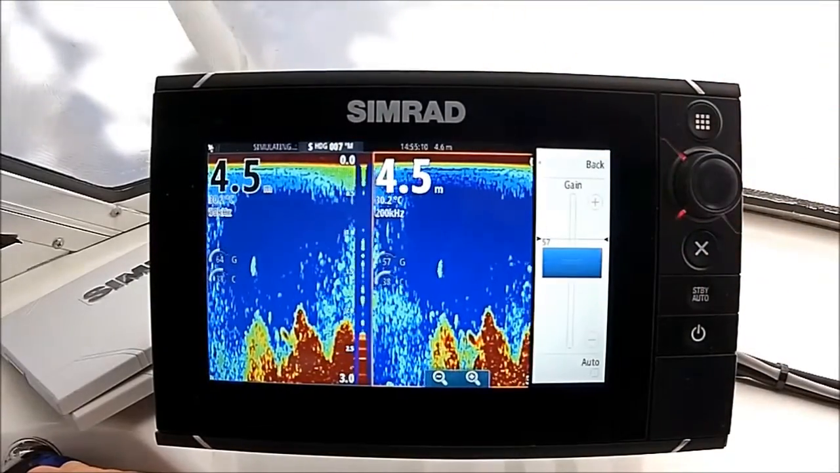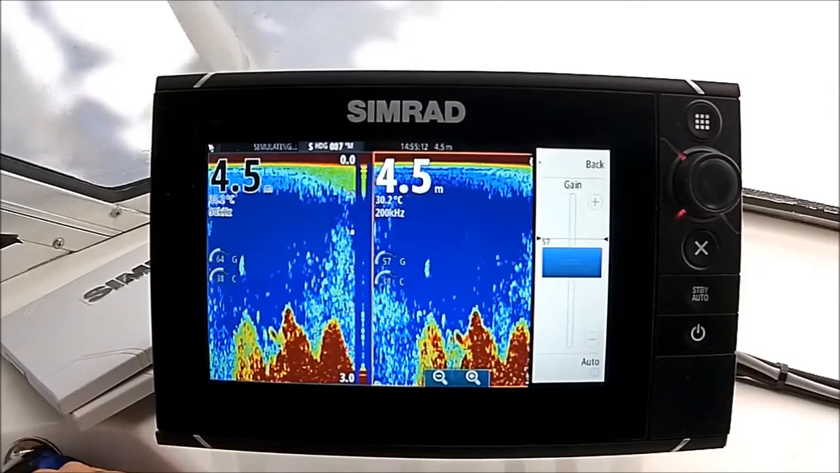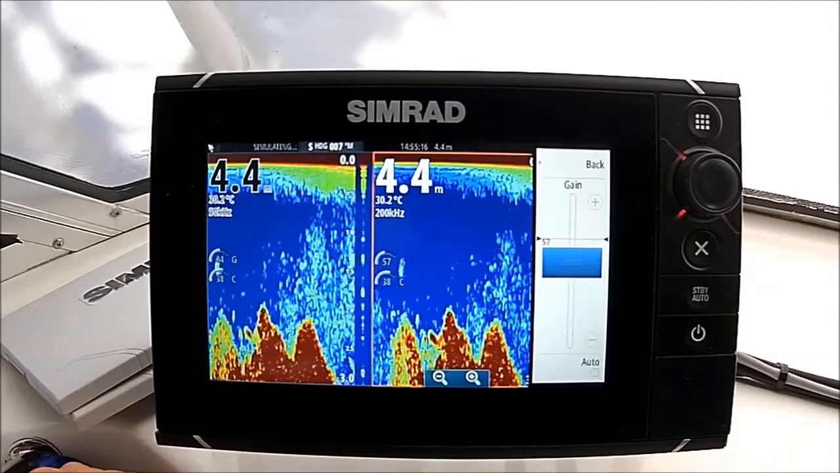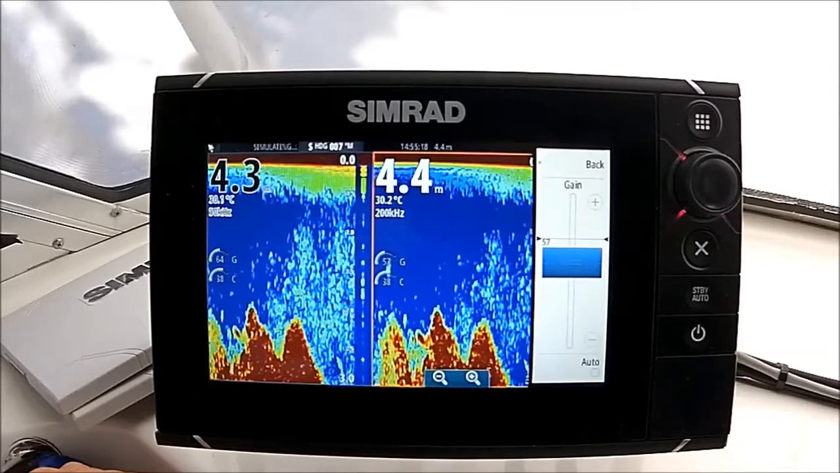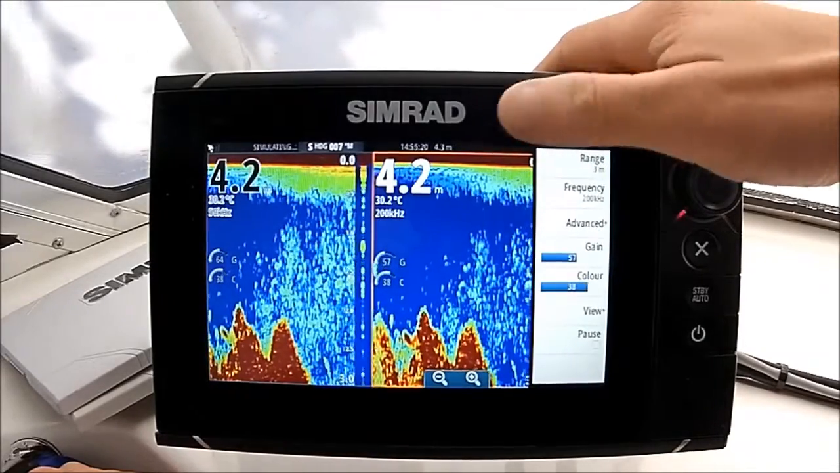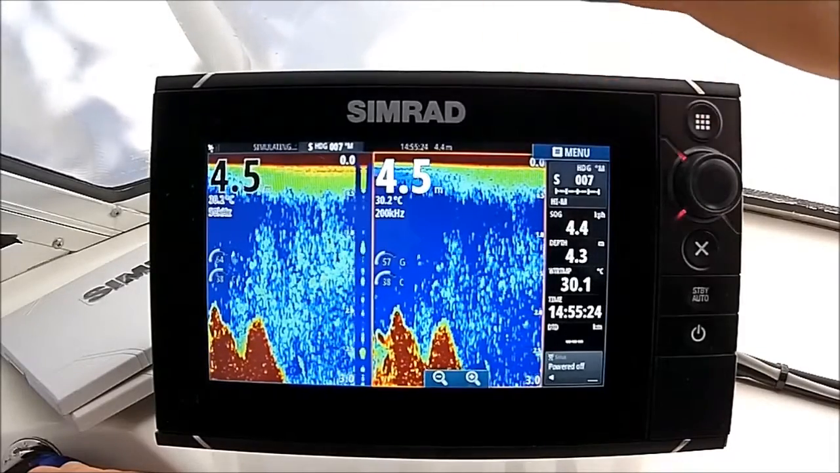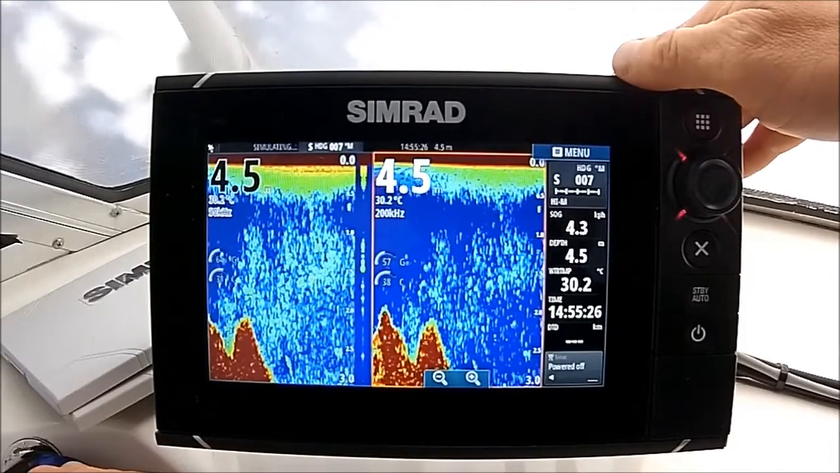It's pretty cool. It's a good feature to do, and quite often when I'm out marlin fishing, I do still tend to use both the high and low in a split screen like that. Yeah, 7-inch unit. You're not getting a huge picture on the screen because it is only 7-inch that you're working with here. Pretty effective though.